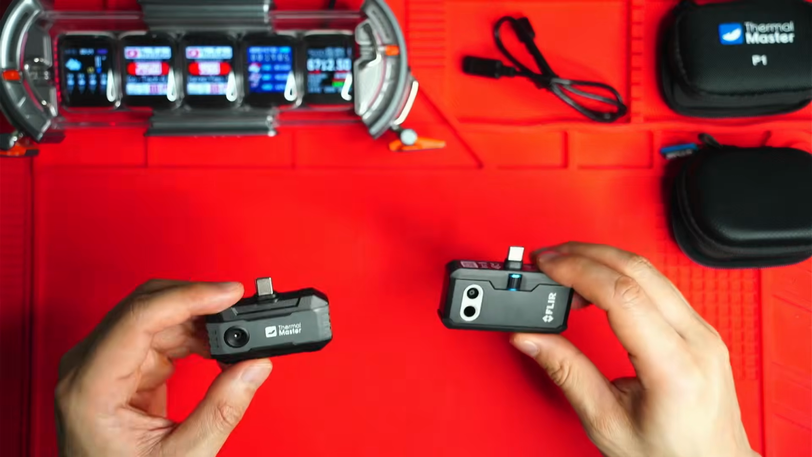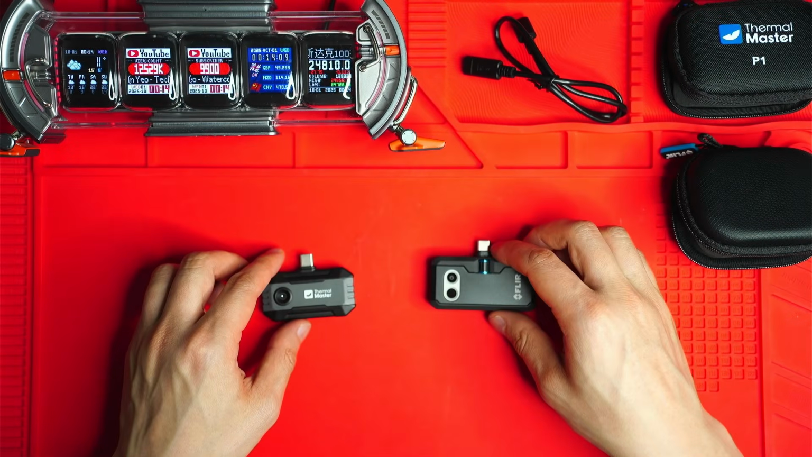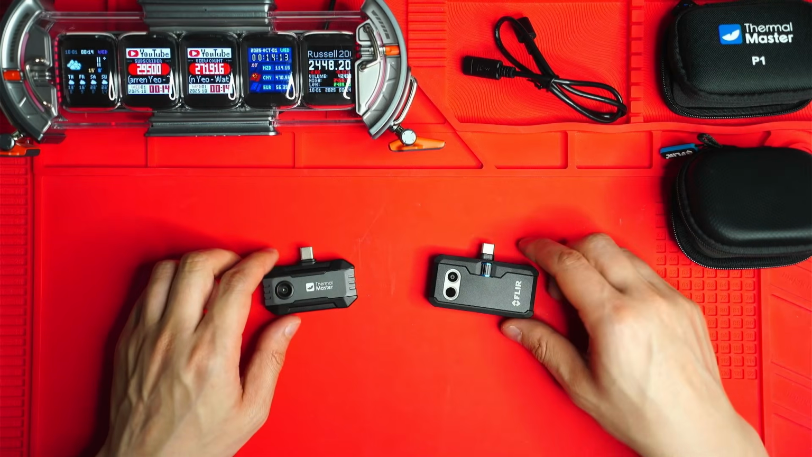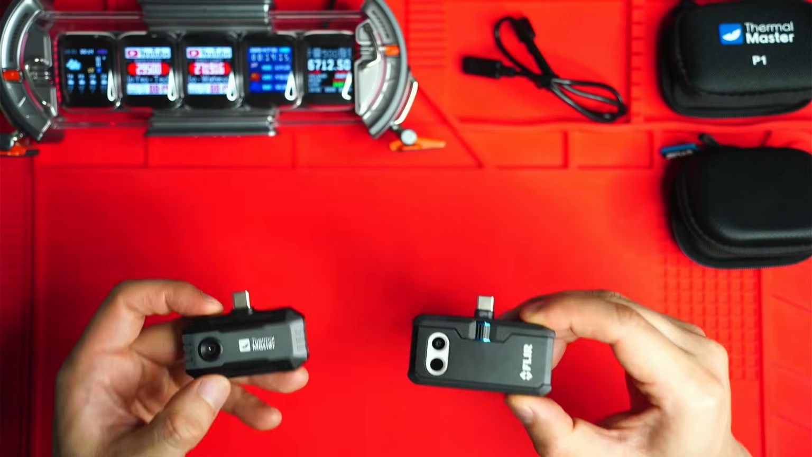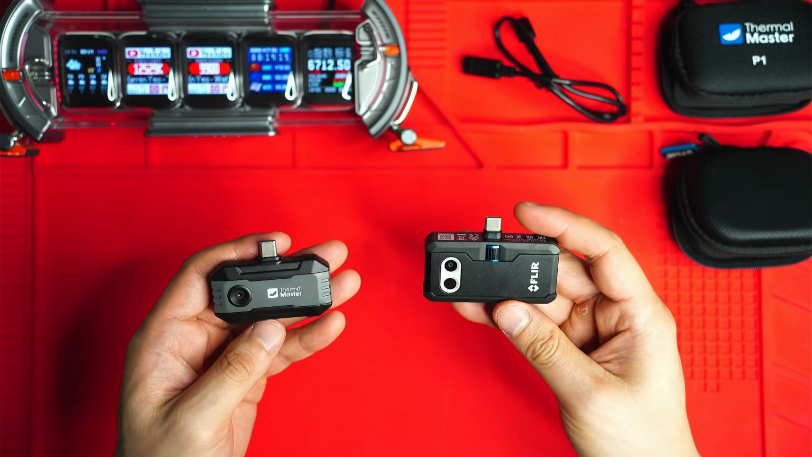So I think this is more of a fair comparison given that the resolution is identical on both models, the thermal resolution anyway. But there are some really surprising differences between both of them, so let's see which one is better value for money.